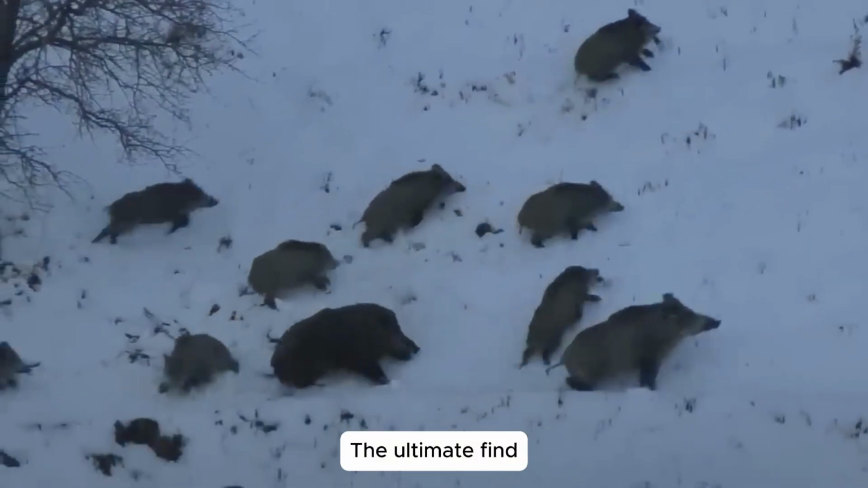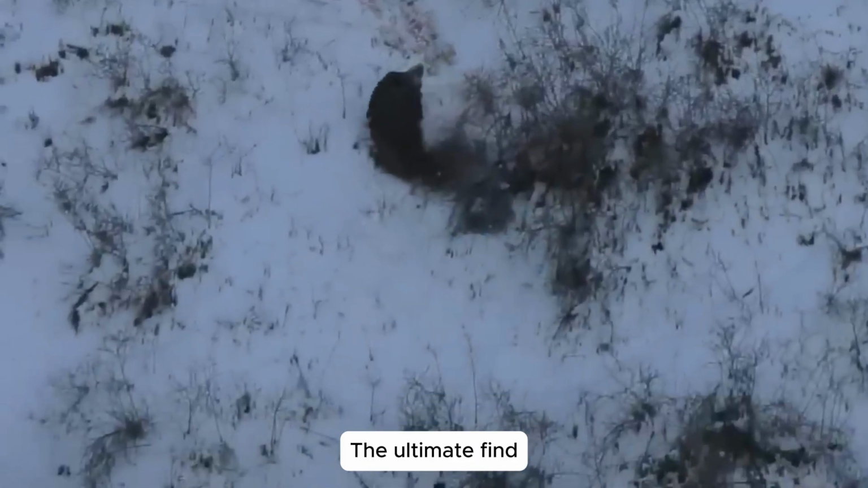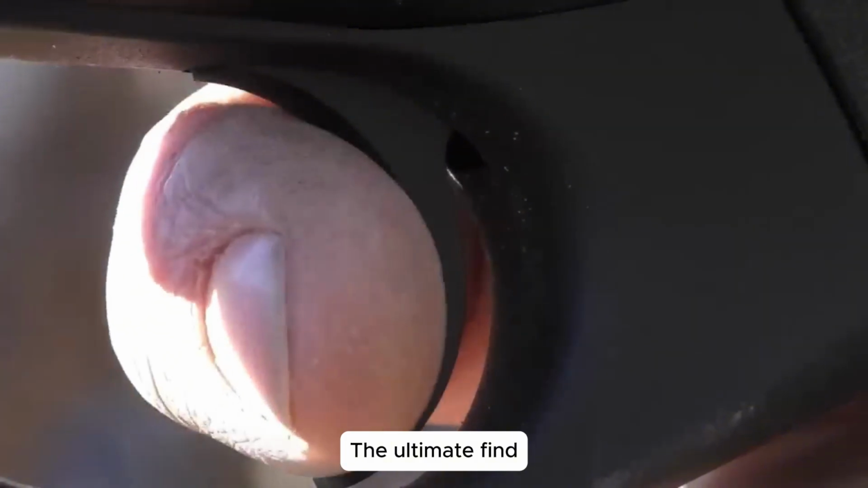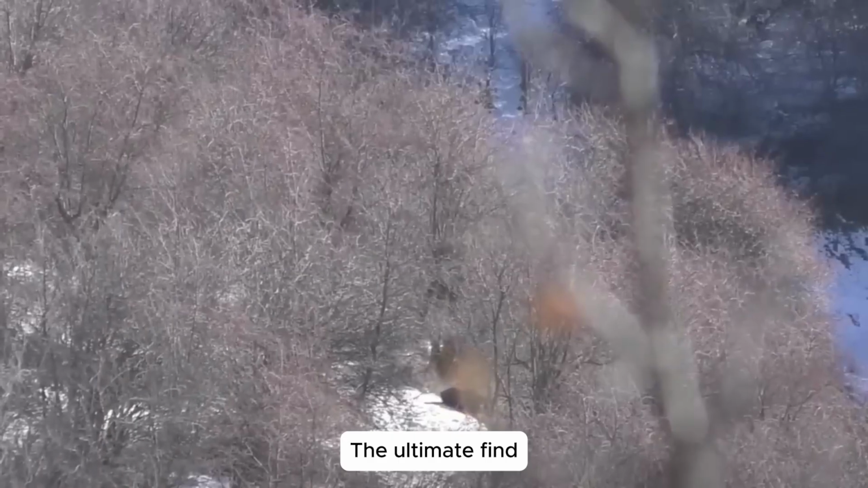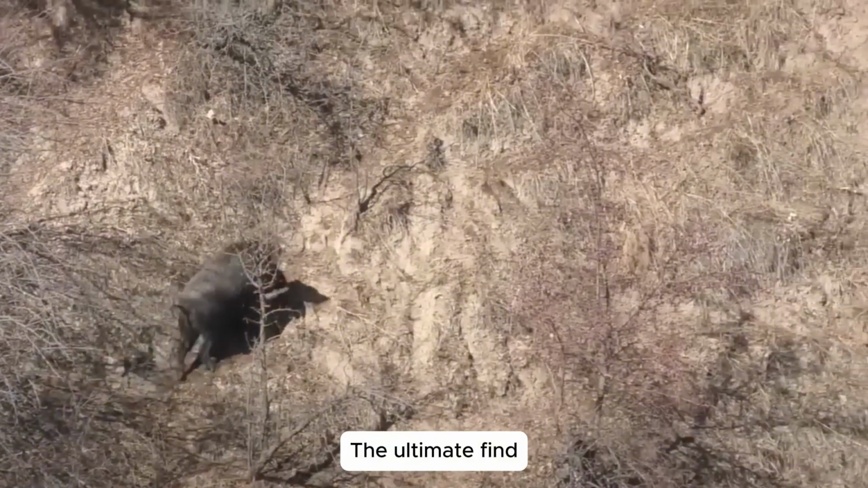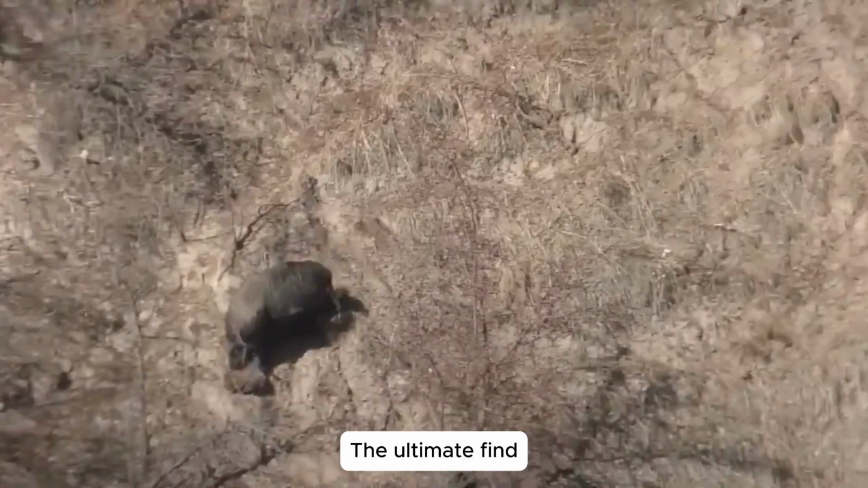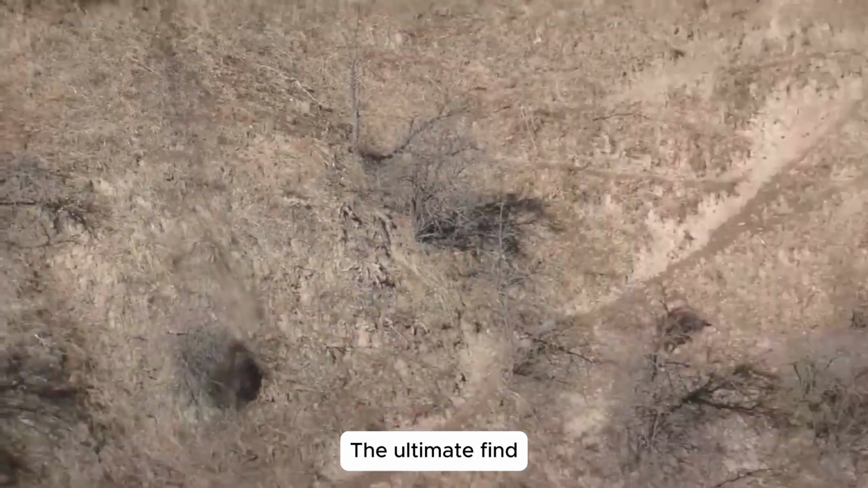Finn's encounter. Across the meadow, Finn stumbles upon a strange sight. A lone boar stands motionless, as if deep in thought, unaware of the world around it. The moment its eyes meet his, reality snaps back. It tries to escape. Too late. A single bullet closes the chapter of its life. In the open field, one careless moment can be a one-way road to the end.